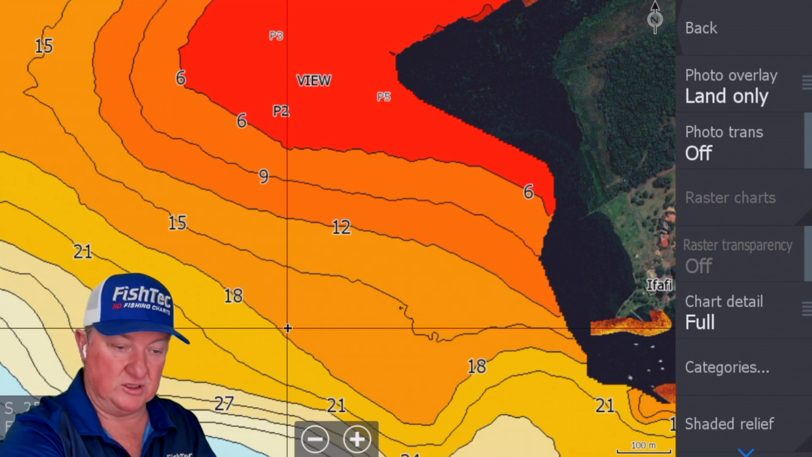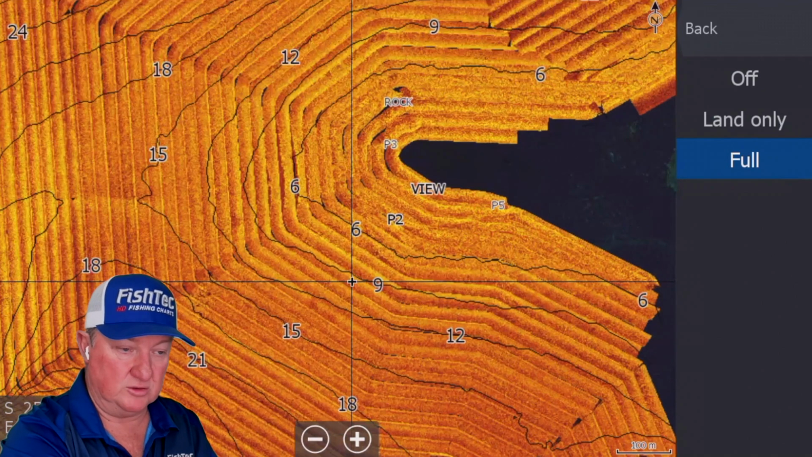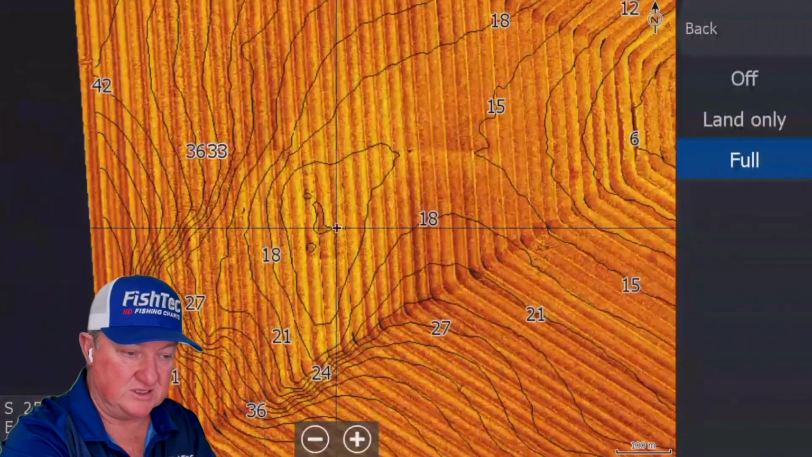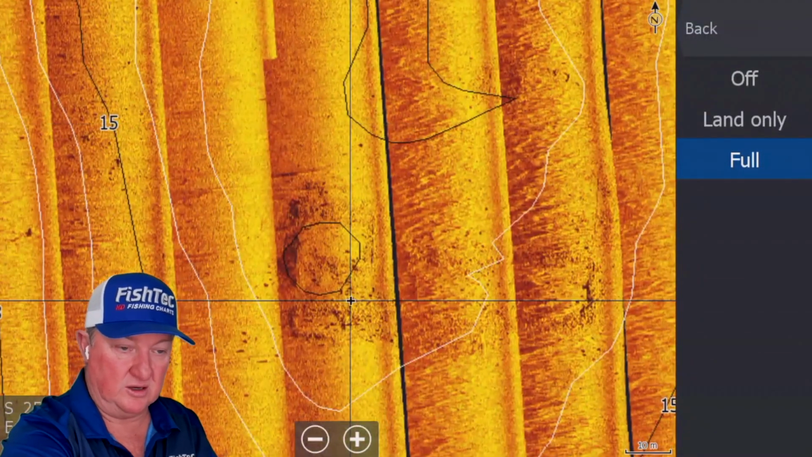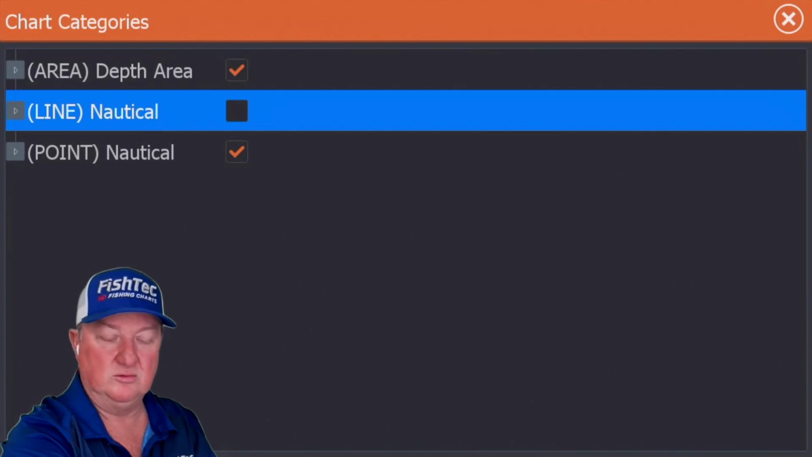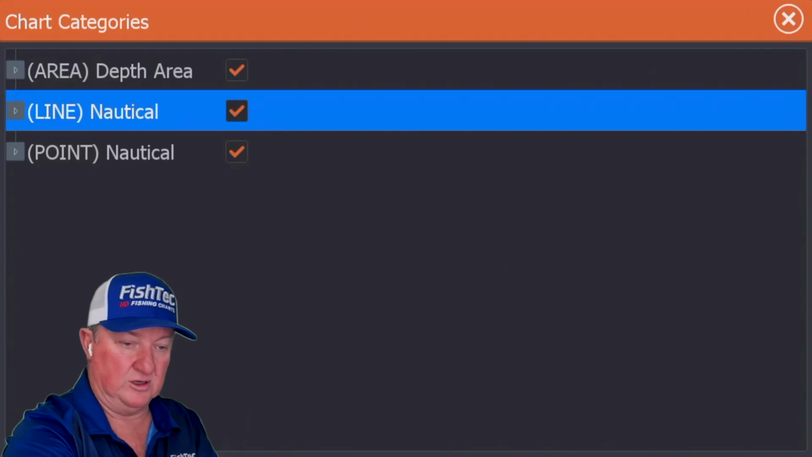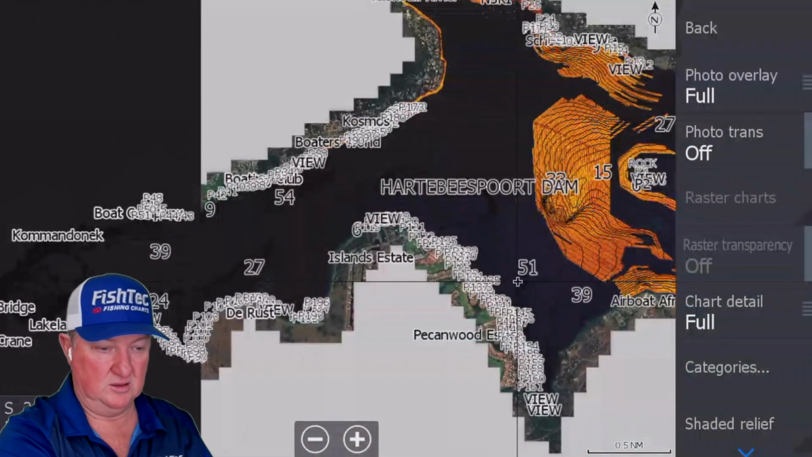If you end up in a situation where you need to get rid of the contours, you're concentrating on something and it gets a little bit too busy with the contours, and you say no, I don't want those contours there, again in the categories, just turn them off, and that's your contours off. Okay, but for now we're going to turn them on. There was another area. Yeah, I think that's it.